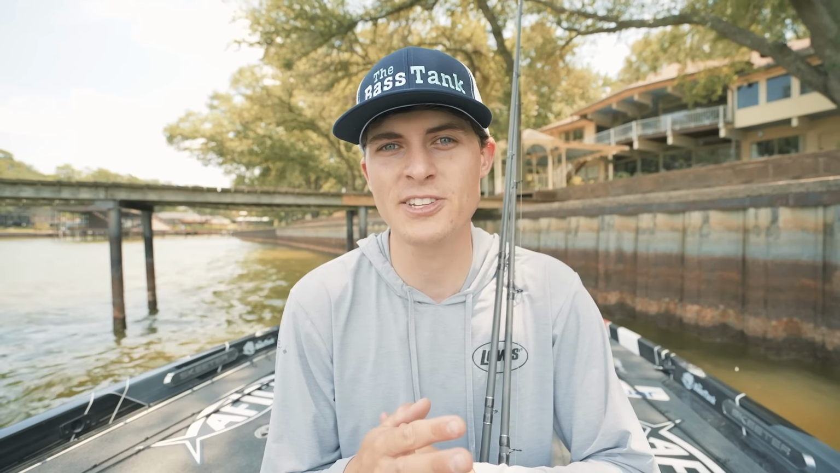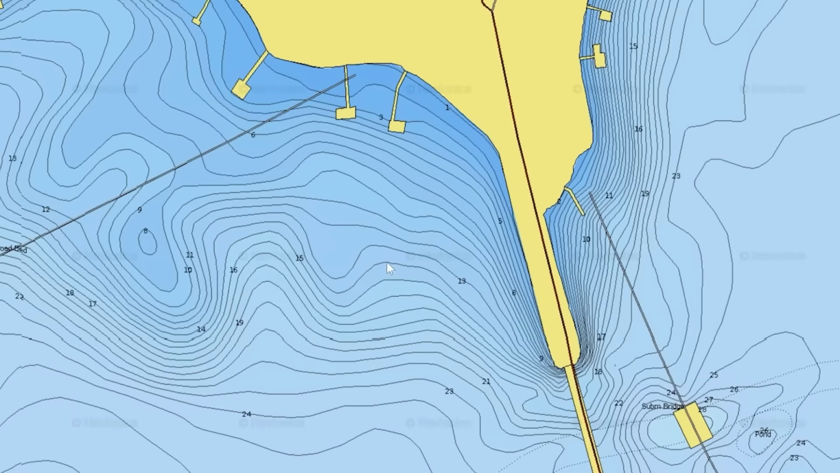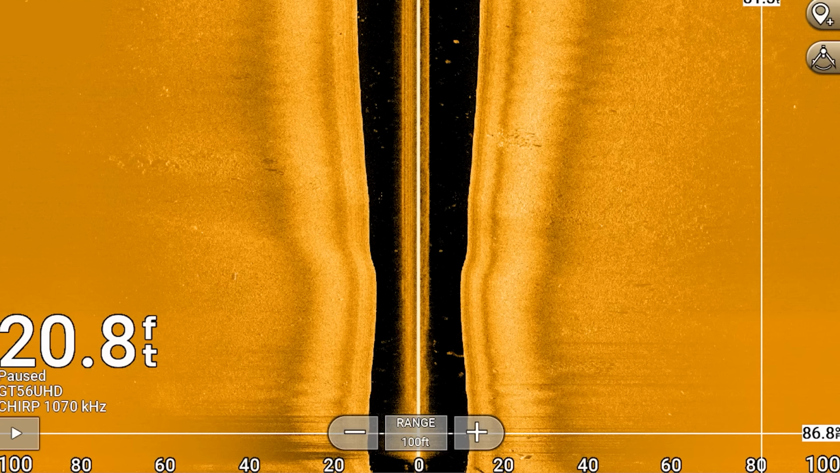Now the third brush pile I stopped in was another good one. So far, the first brush pile was on a flat next to some docks. The second brush pile was on a point. And the third brush pile, as you can see here from zooming out on the map, is on an underwater point. There is no land in sight that looks like a point that would extend into the water. This is an underwater point that I could only find using my electronics. And there was a few brush piles in a nice rock area on that underwater point, as you can see here. And my very first cast with the football jig down in that brush pile resulted in this.